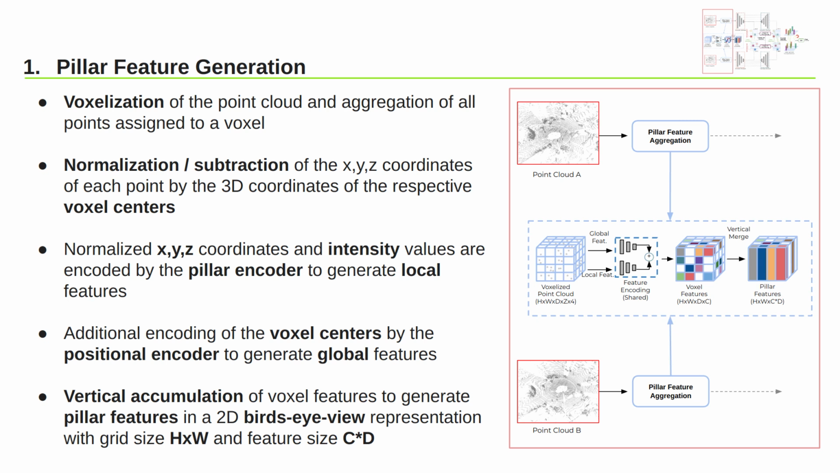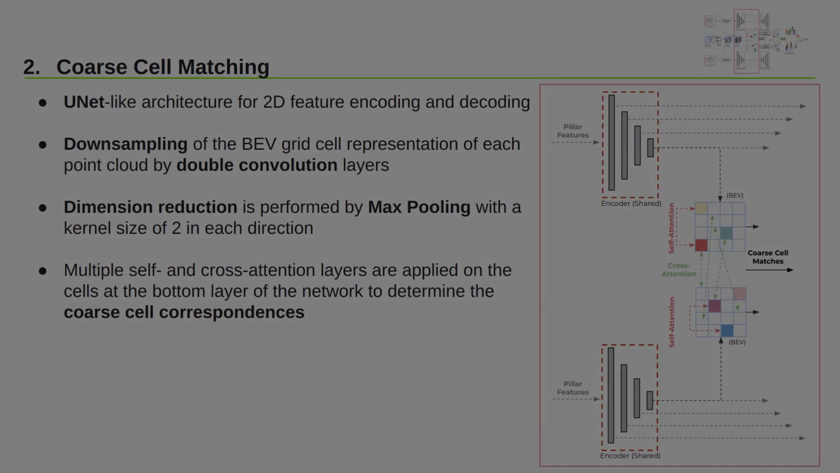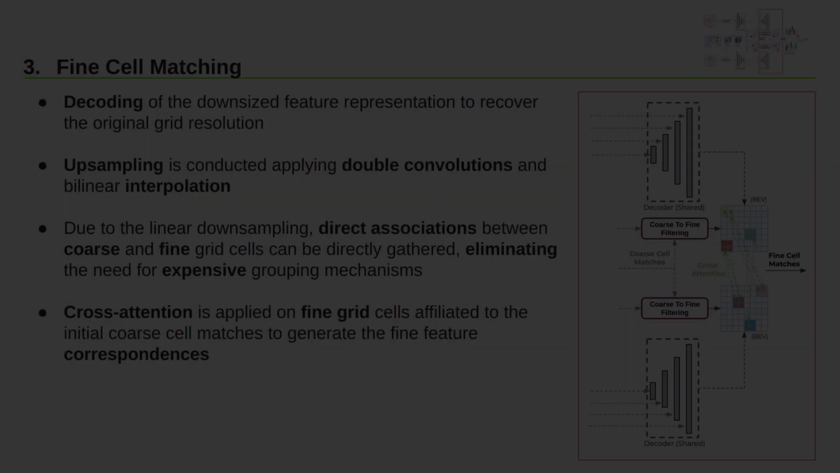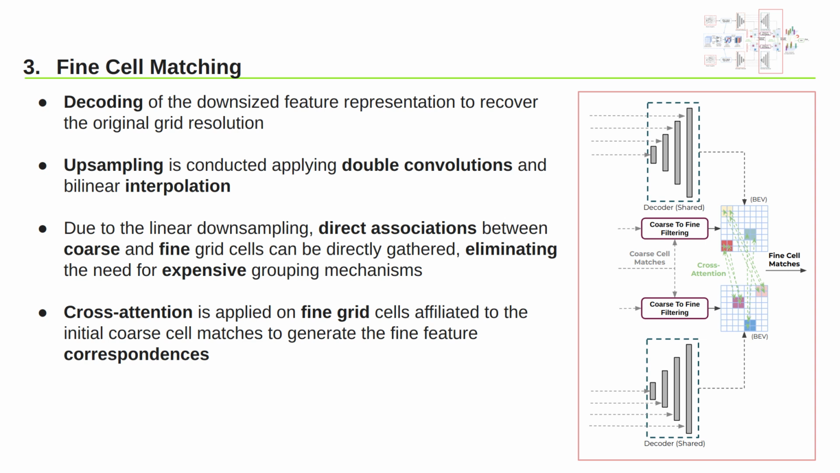This results in c times d dimensional features for a 2D bird's-eye view grid representation with dimensions h and w. Following a U-Net-like encoder-decoder architecture, we first downsample our grid applying multiple double convolution layers, with max pooling for dimension reduction. On the lowest scale, multiple self and cross-attention layers are used to determine the initial coarse cell correspondences. The coarse scale features are now upsampled via double convolutions and bilinear interpolation to recover the original grid resolution.